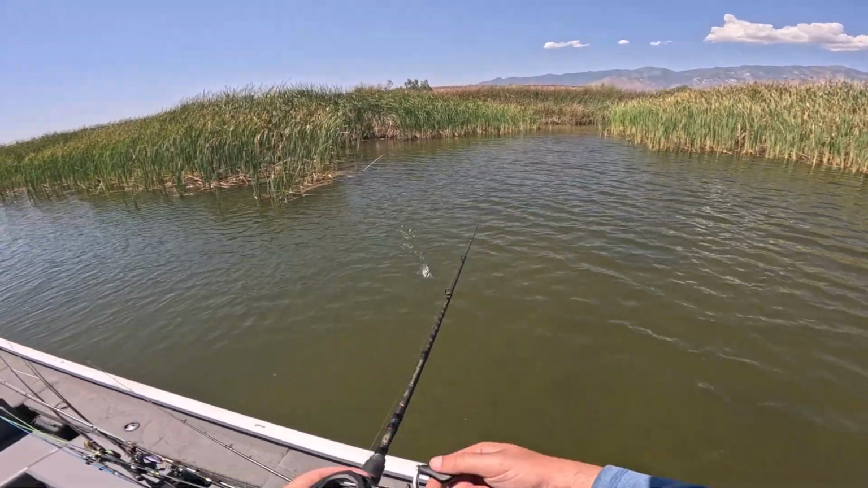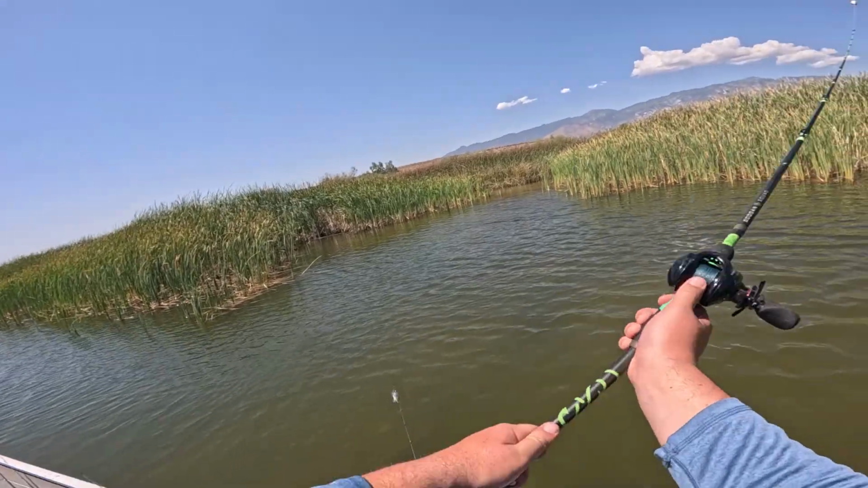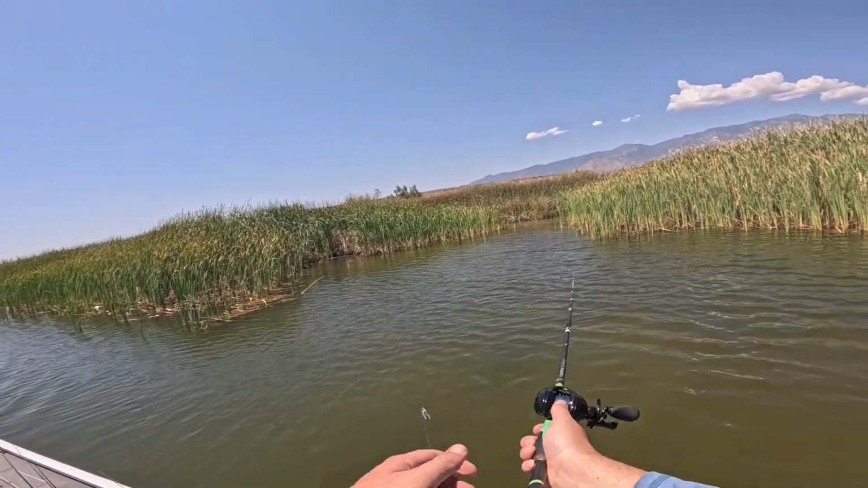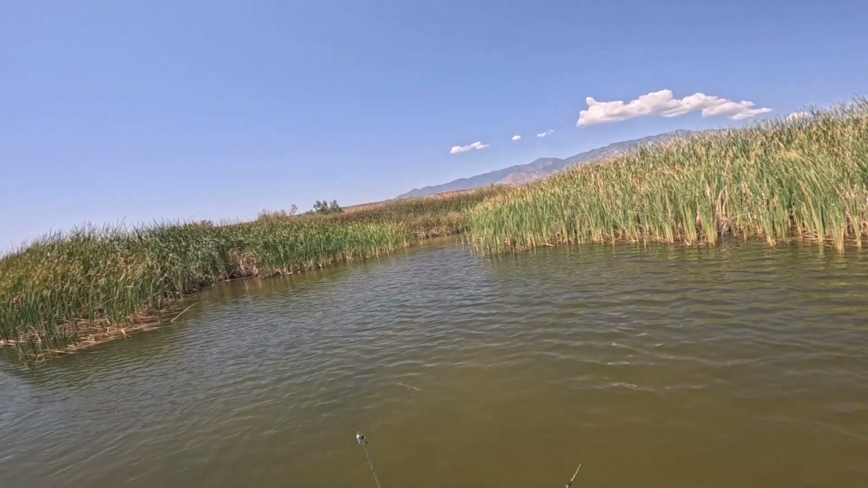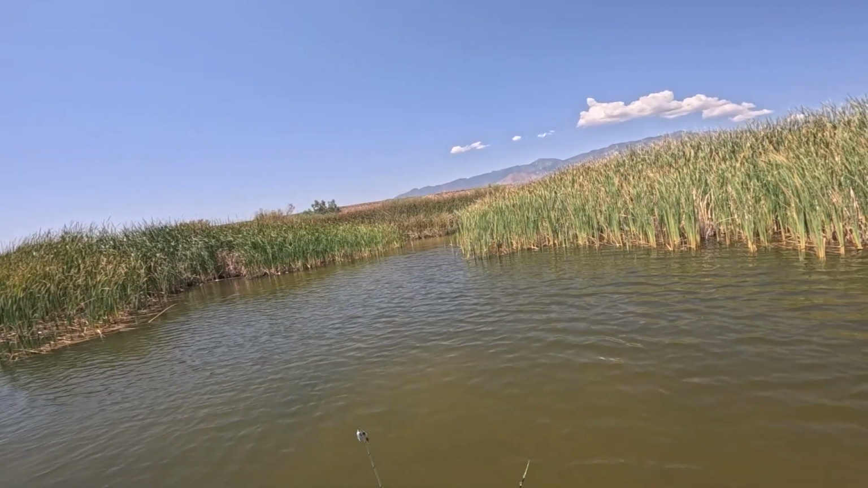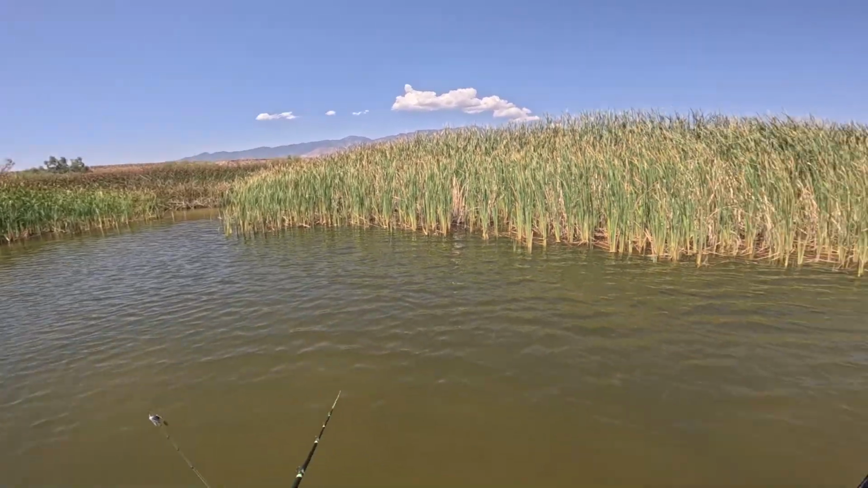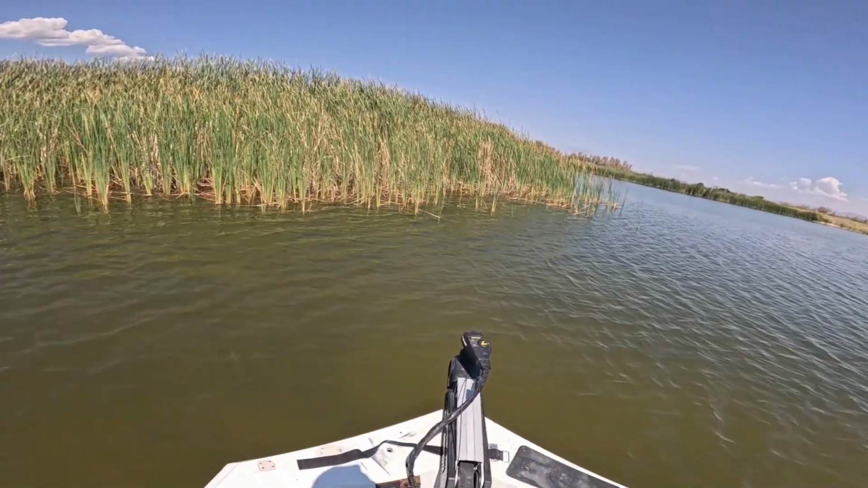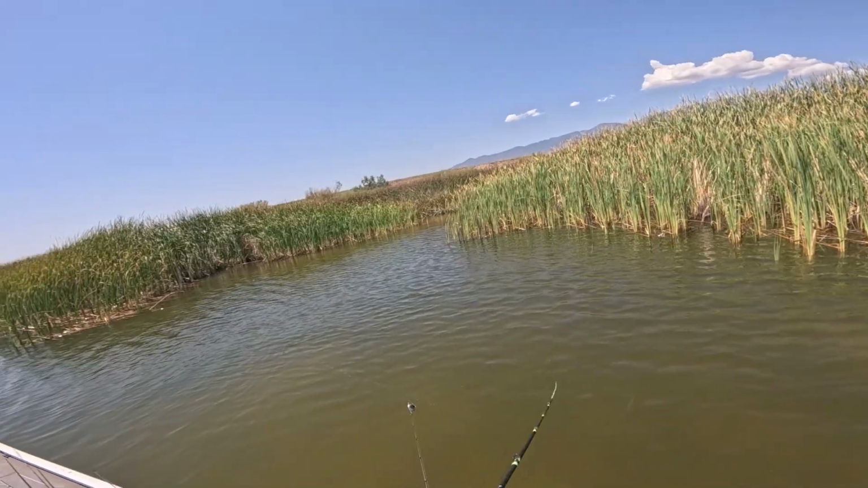I see a fish up there. In that cove. I spooked him. There's a bass up there. Let's see.